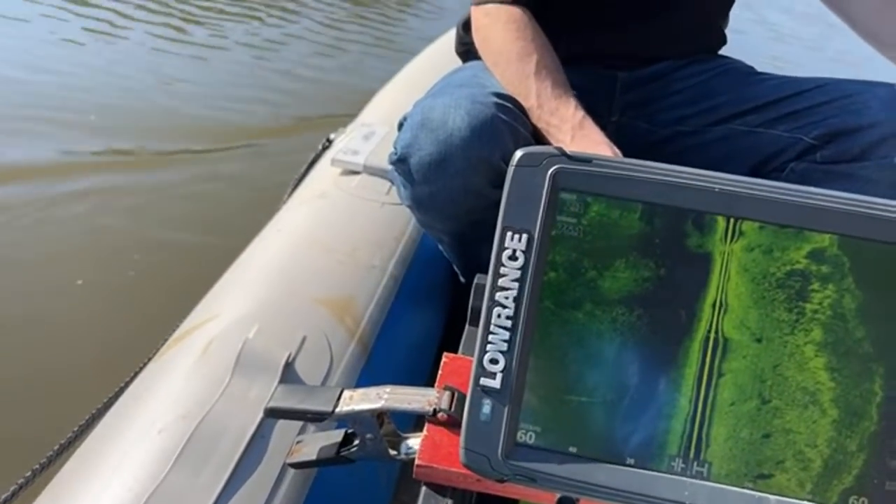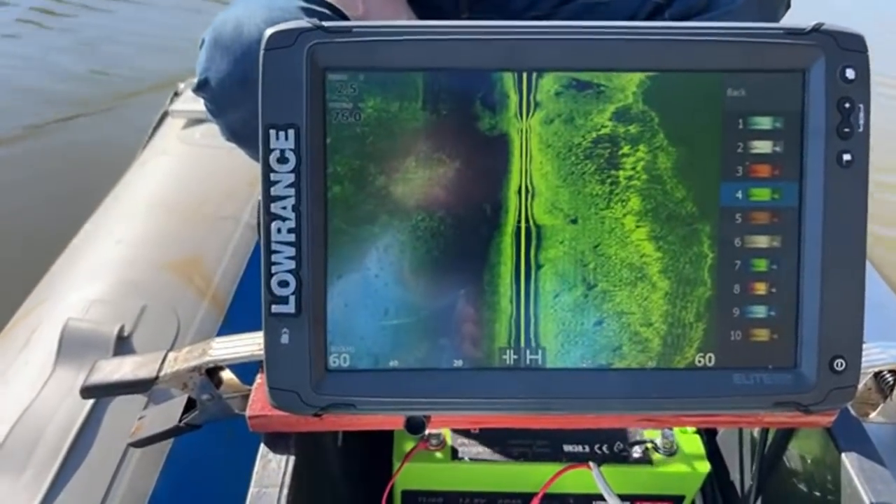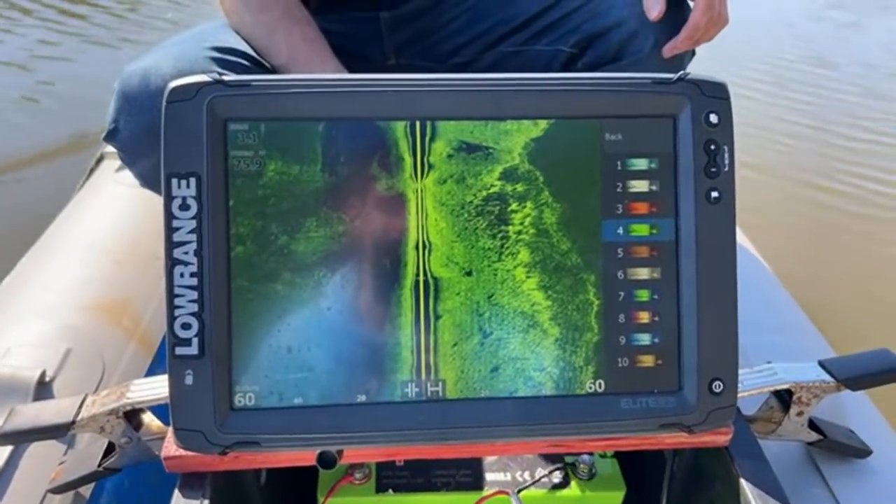Yeah, dude, this is shallow. It's 2.5 feet. There's no way a car could get out here.